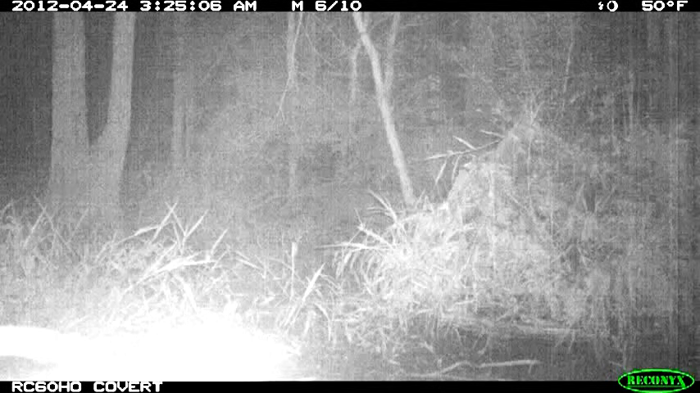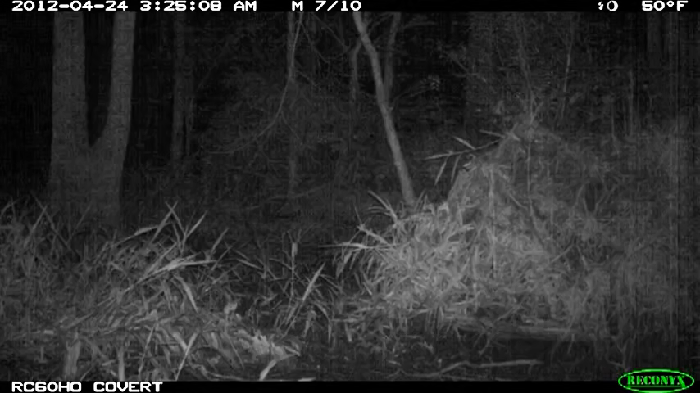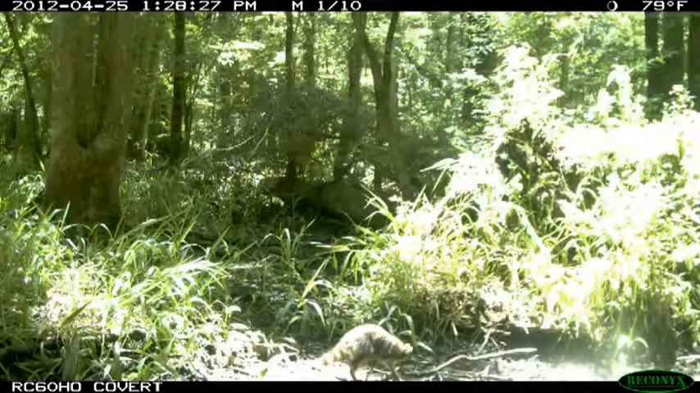But even if a Bigfoot or skunk ape walked in front of the camera, as you can see with all these animals, and it took off, or even if it destroyed the camera, we'd still find the media card and we would have its image.